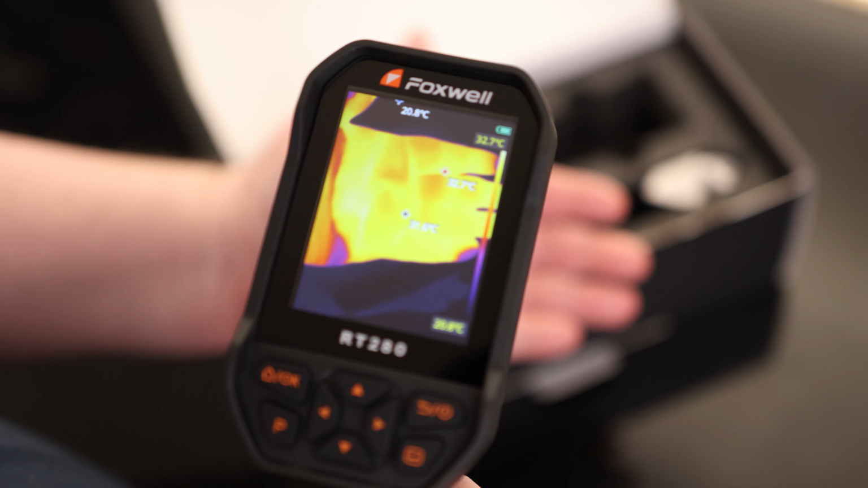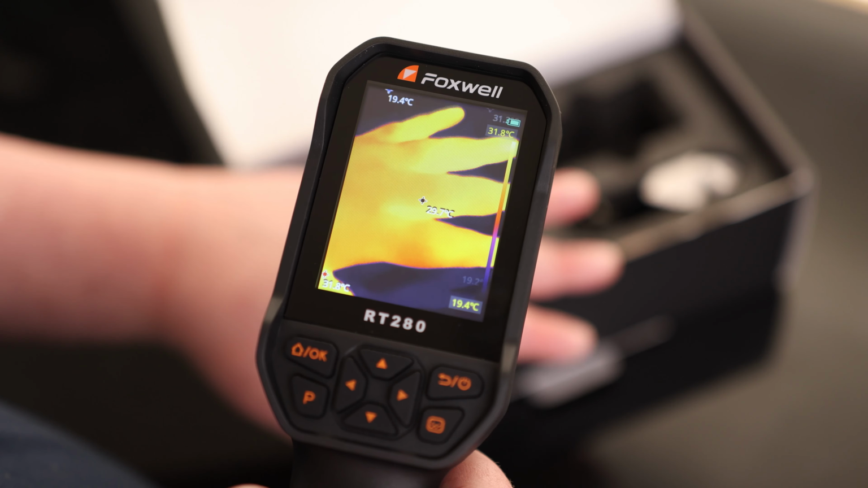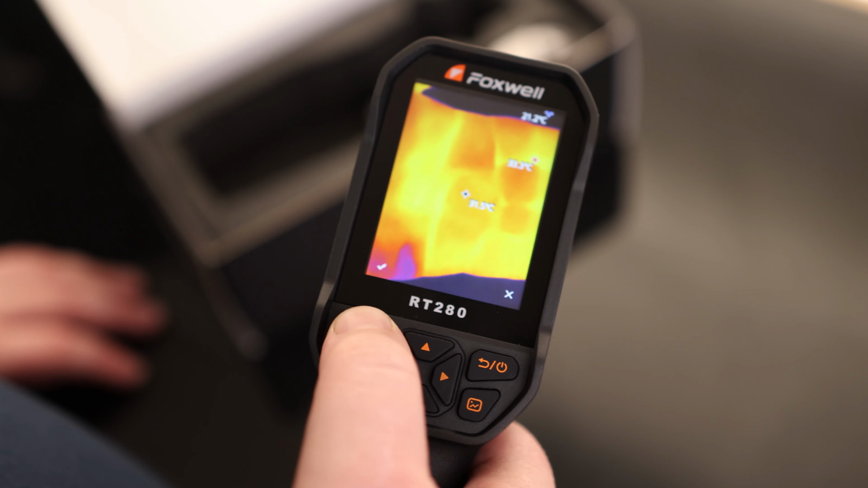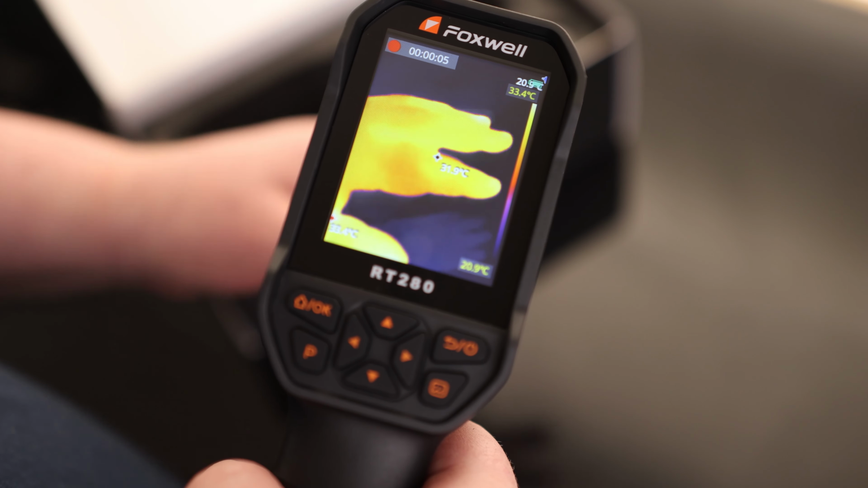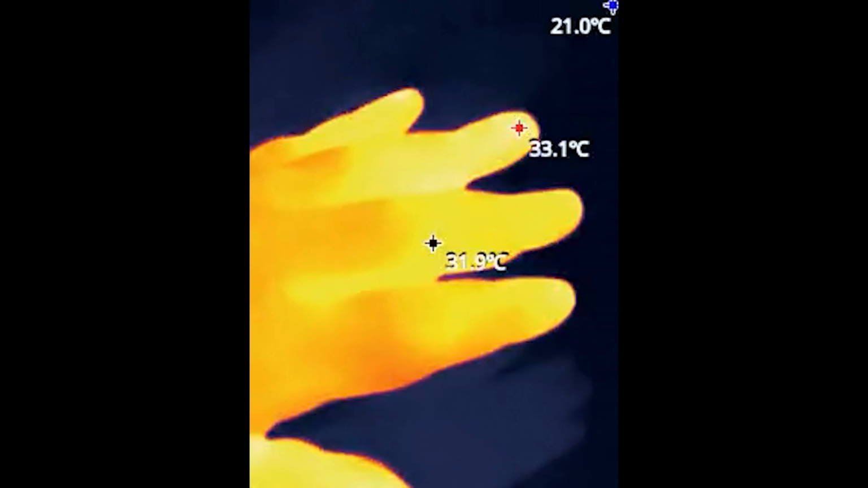Alright, there we go. So that works right out of the box. We do actually have a pretty decent resolution on that guy. So if I pull the trigger, then that will take a picture. I can say that hit OK. And if I press and hold, then we are starting to record video. So very nice to have that feature.